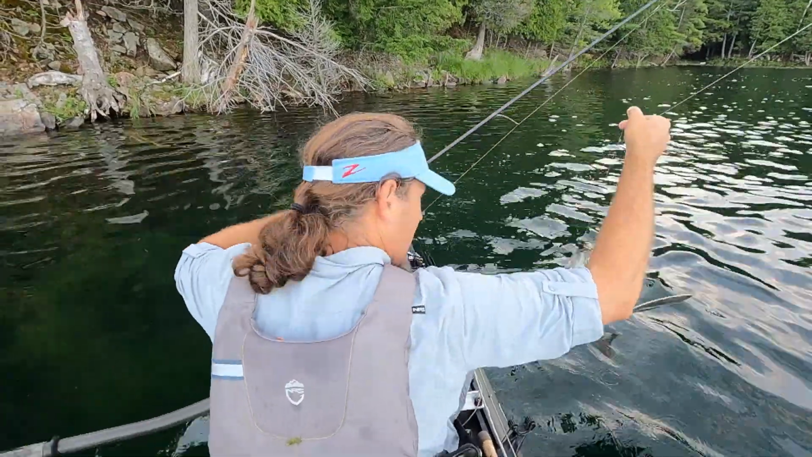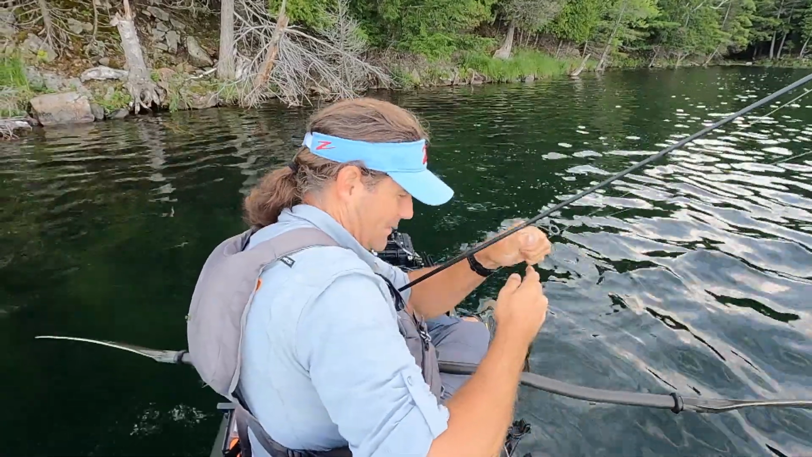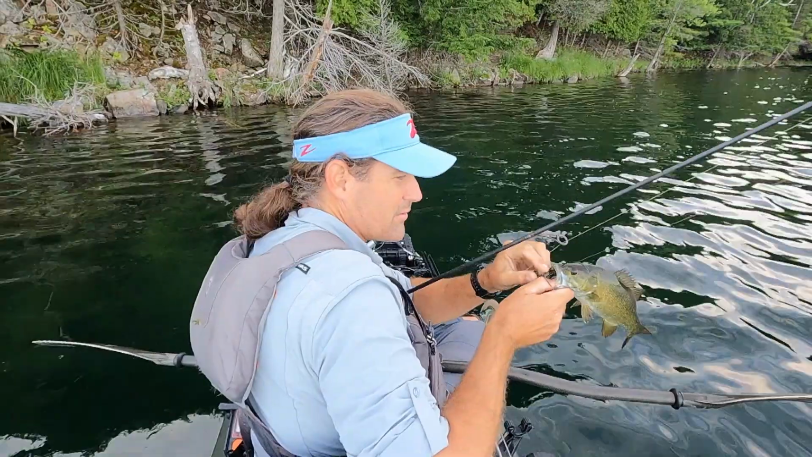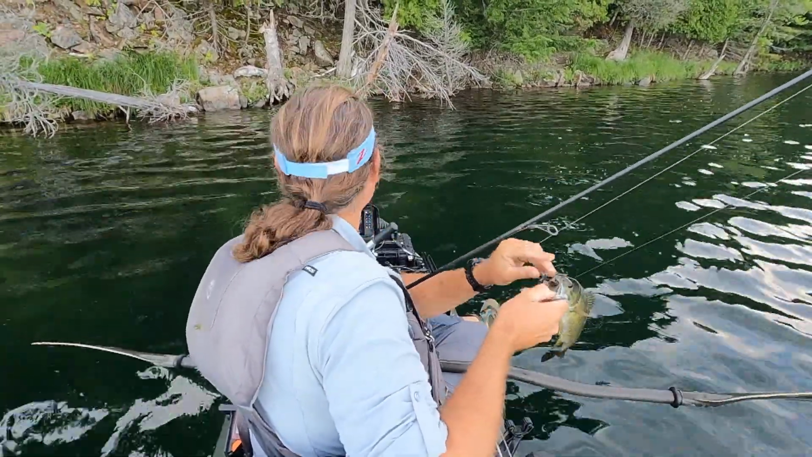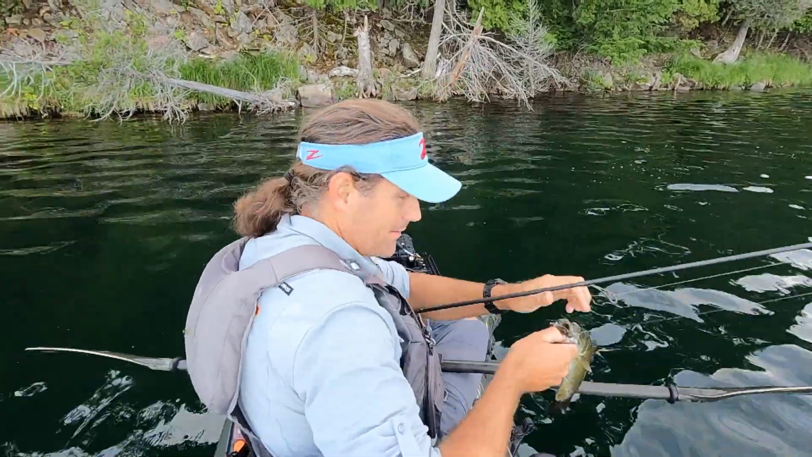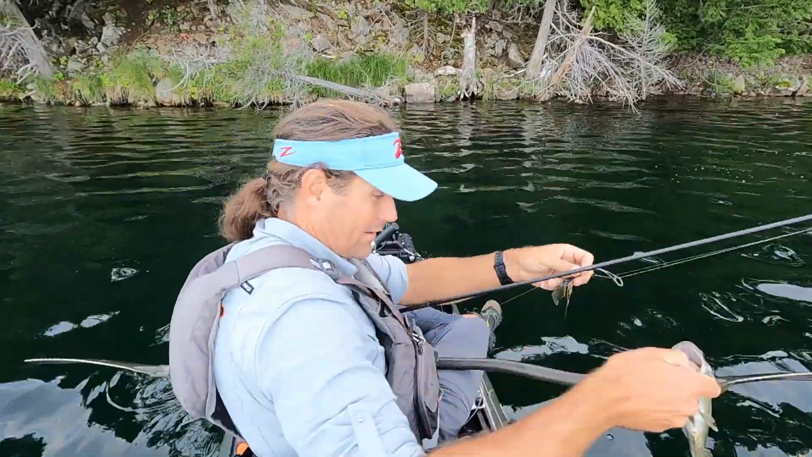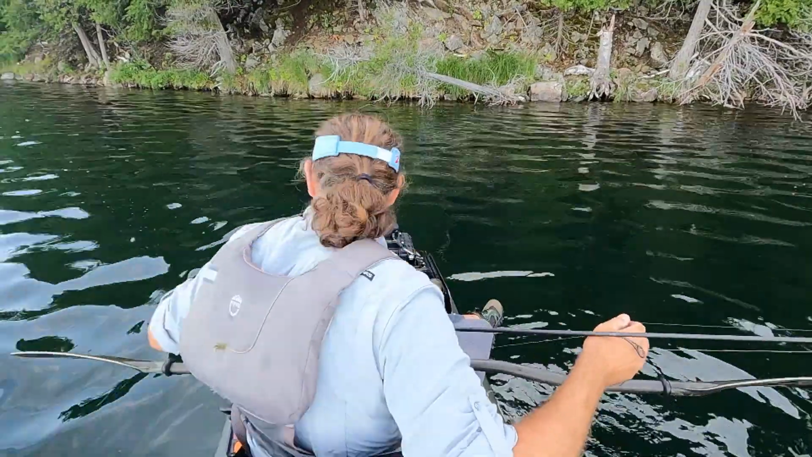I've marked some on the outside edge of the grass, like between that transition from, I don't know, man, this bank goes straight up, and there isn't a whole lot of grass as you come out.